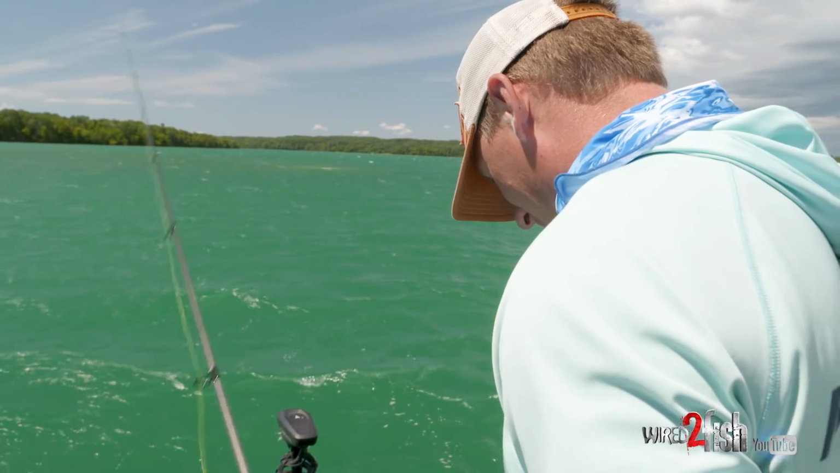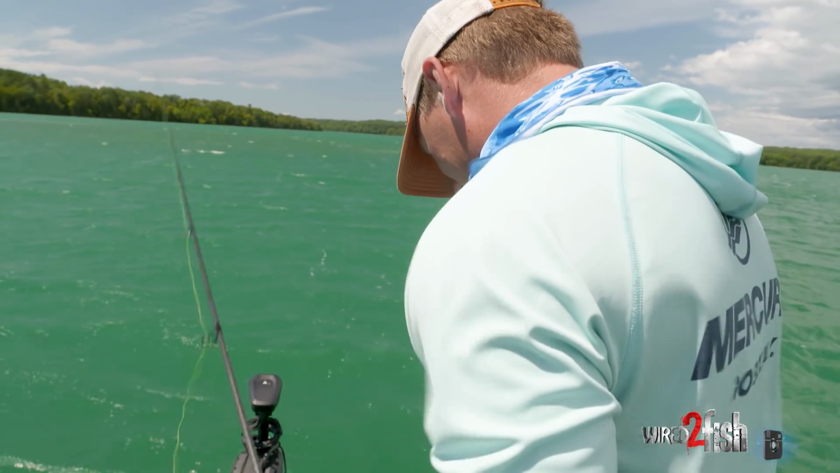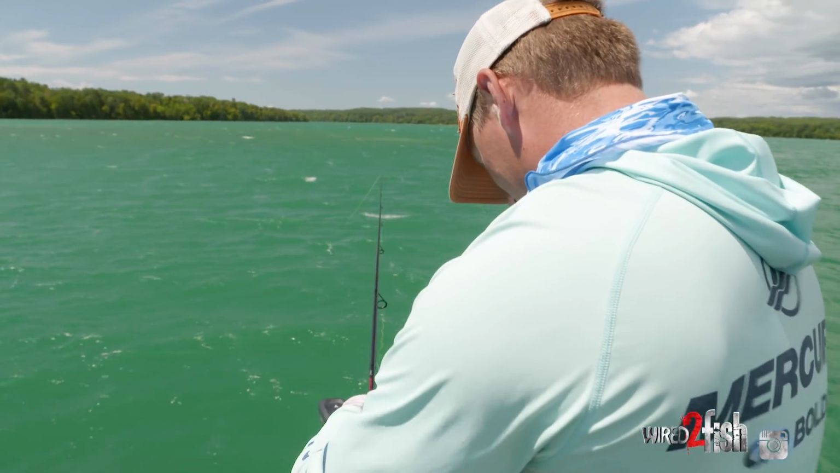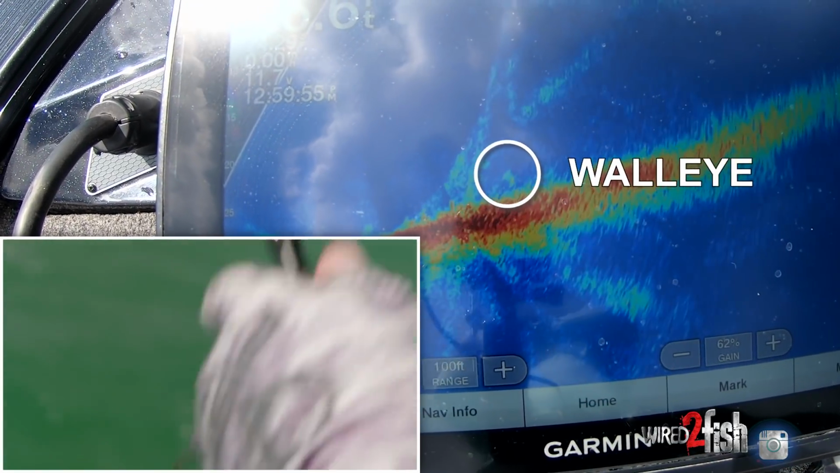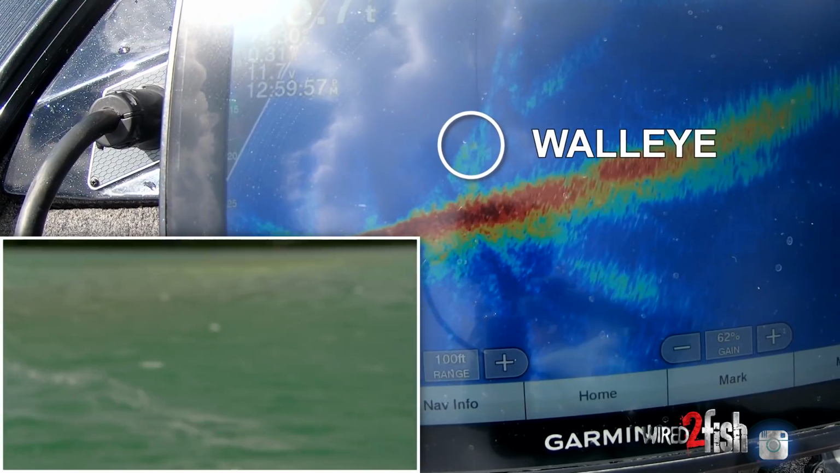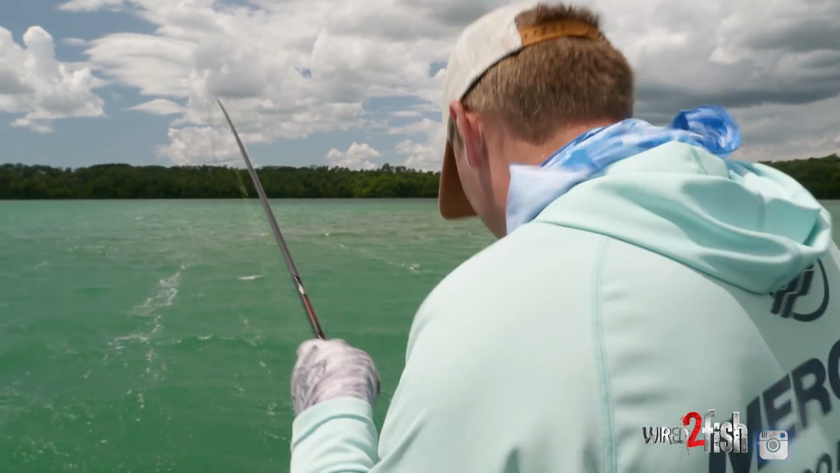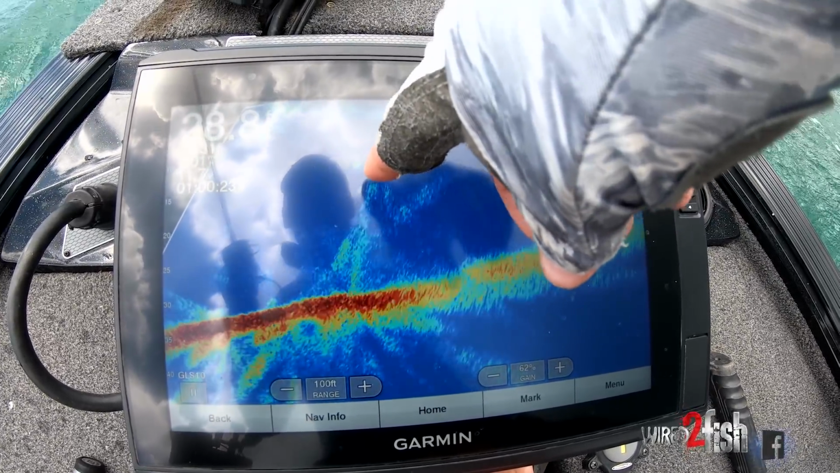That way I can drop a cast right on their head, such as that one. There's no way he has to see that one. He went down, he's interested. There he is. I'm gonna try and keep LiveScope zeroed in on him.